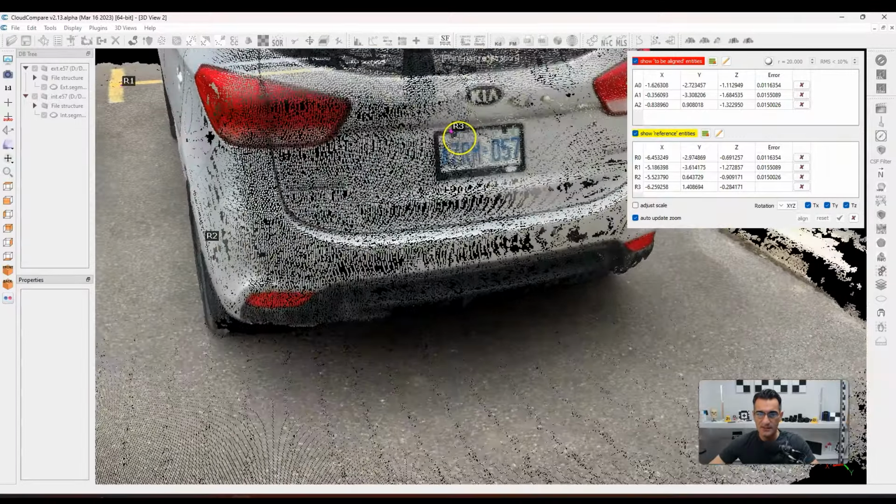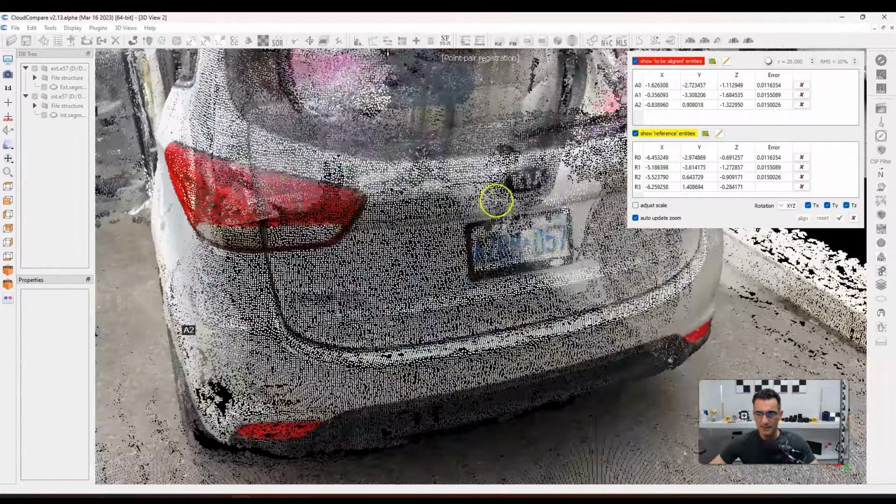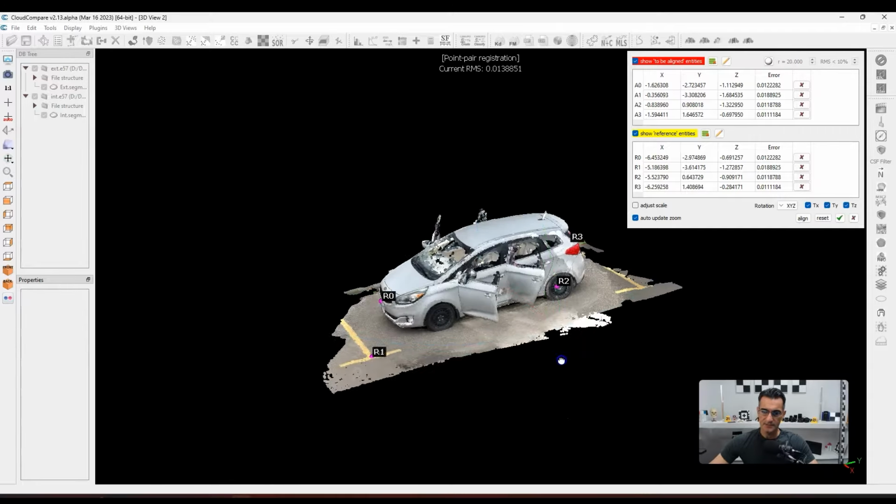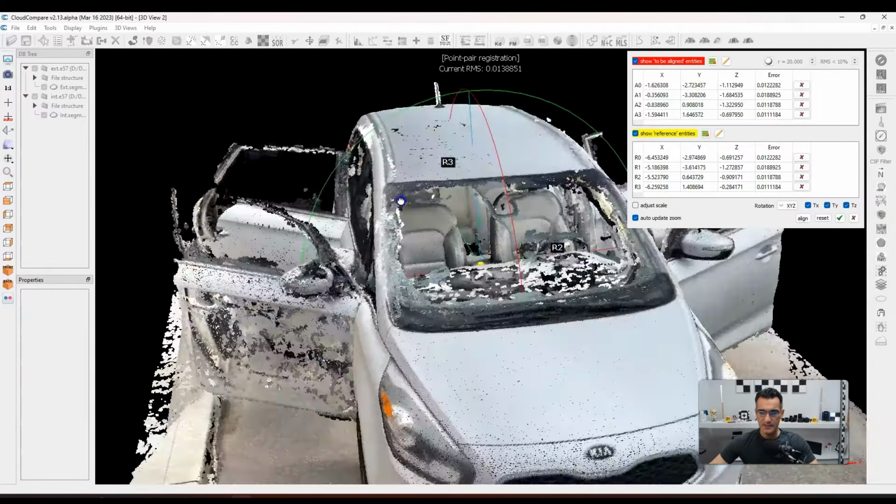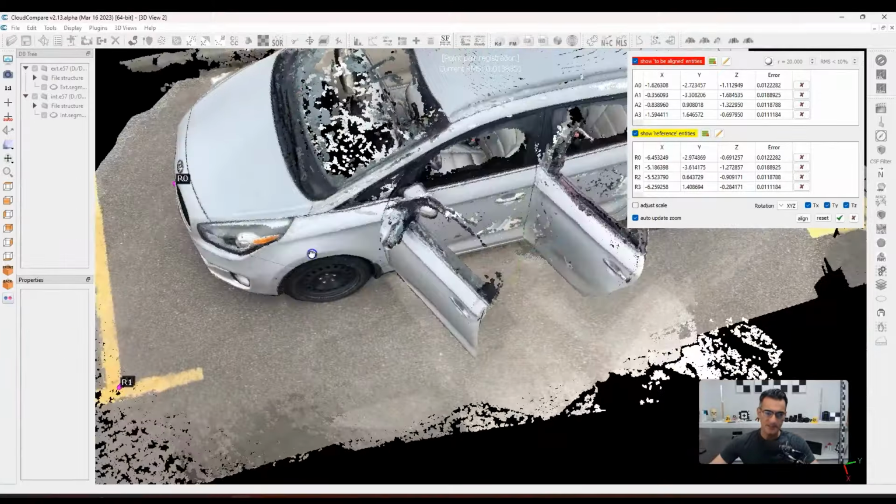So I can see that wasn't exactly where I wanted. It's up in that corner. And this is where having a little bit better resolution is a little bit more beneficial. So something like that. All right. So if I do this right now, you see it's got like a 1 centimeter error. So I'm just going to go align, and I'm going to have a look here and see what I've got. Okay. So that's okay. It's not perfect by any means, but it's not bad.